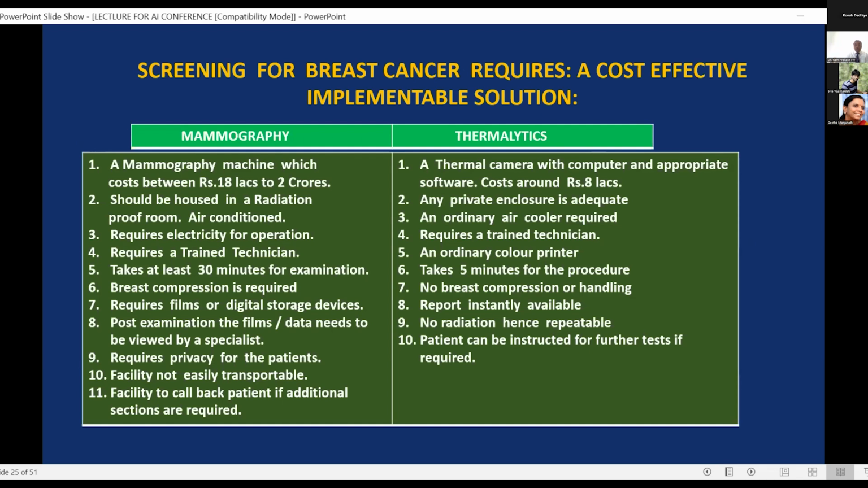Whereas a thermal camera, with computer and appropriate software, costs about 8 lakhs. Any private enclosure is adequate. An ordinary air conditioner or air cooler is required. Requires a trained technician. An ordinary color printer. Takes 5 minutes for the procedure to be completed. No breast compressing or handling. Report instantly available. No radiation, hence repeatable. Patient can be instructed for further tests if required. These are the advantages we have with thermolytics.